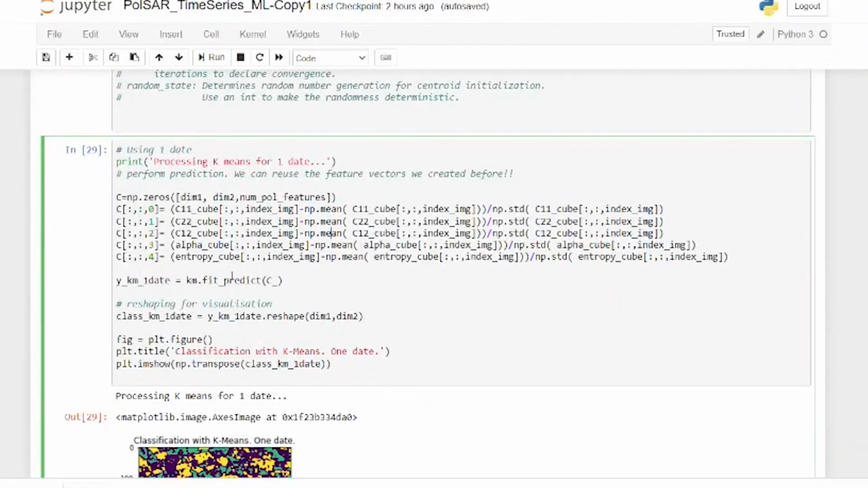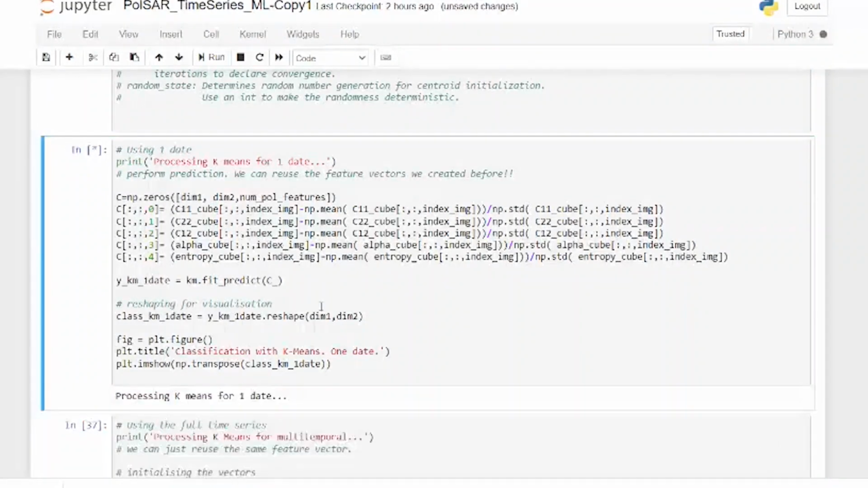standardization. So what we do here is to take each of the features, for instance the C11, then we subtract the mean and we divide by the standard deviation. And we do this for all the features of our feature vector, and then we run the k-means with the function fit predict. See, we don't need to train because it's unsupervised, so we just need a single function call to do the classification. What comes out is one-dimensional, so we need to reshape it in order to make it similar to an image that we can visualize.